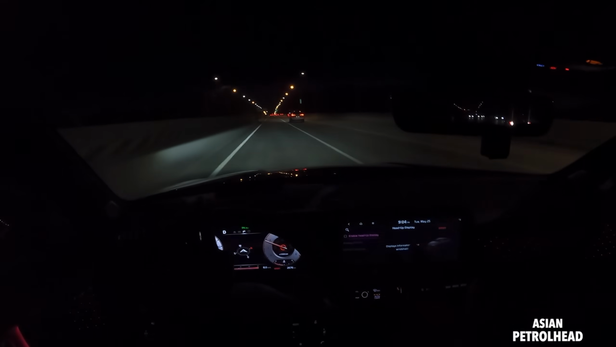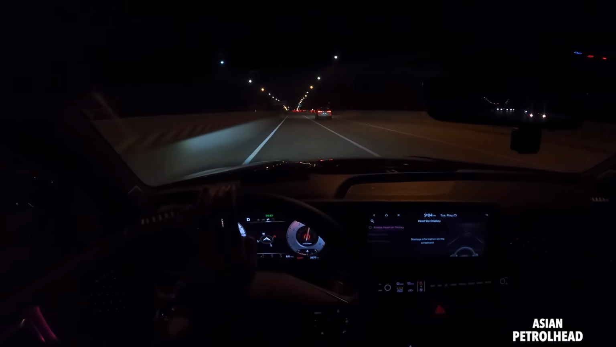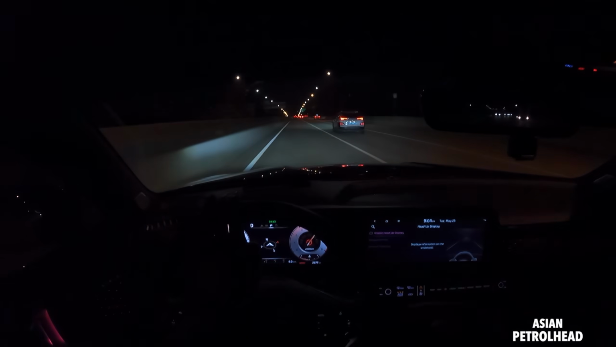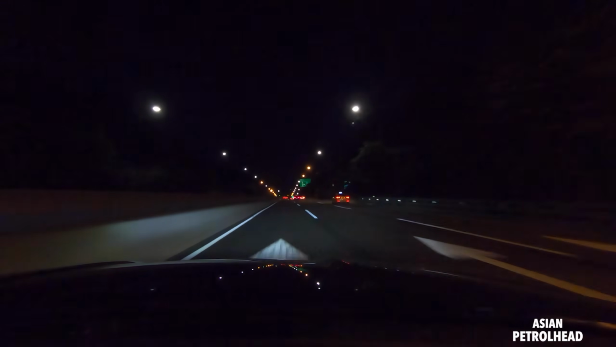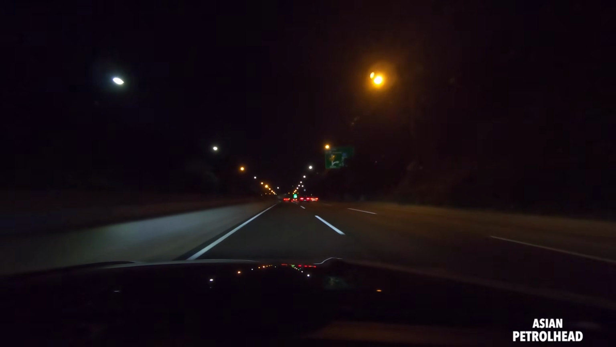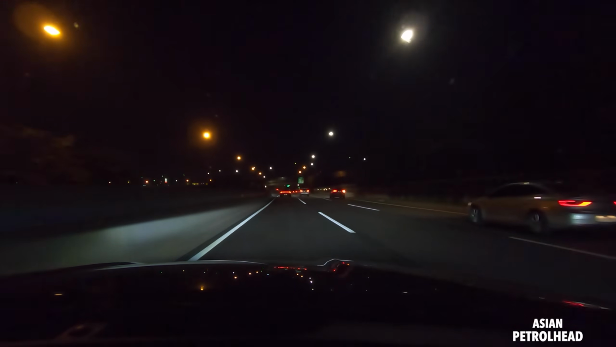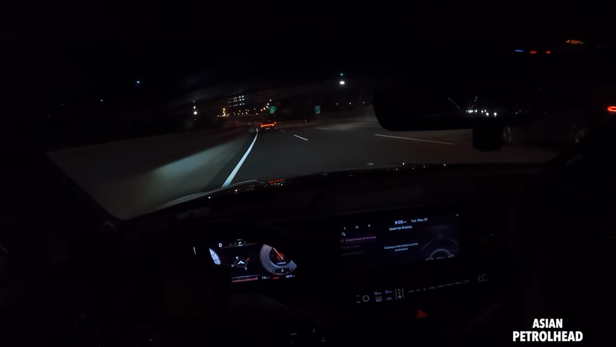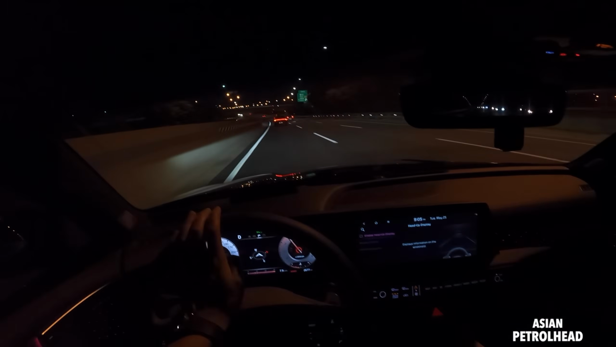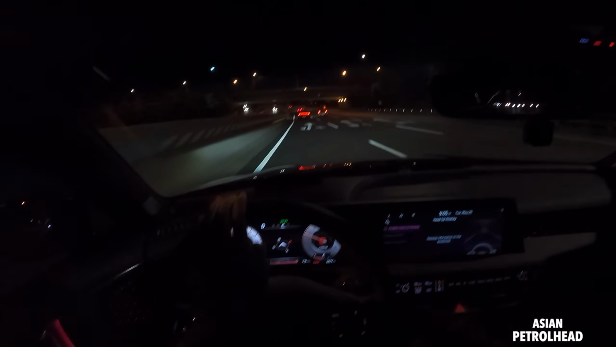Okay, right now we're in sports mode. Let me just let you hear it again. Yes, it seems to be shifting a little bit harsher. Sounds pretty good. There's no sound generator. This guy just pulls nicely. And I told you, there's usually just one chamber within the torque converter, but Kia have added one more to ensure smoother and more efficient power delivery.